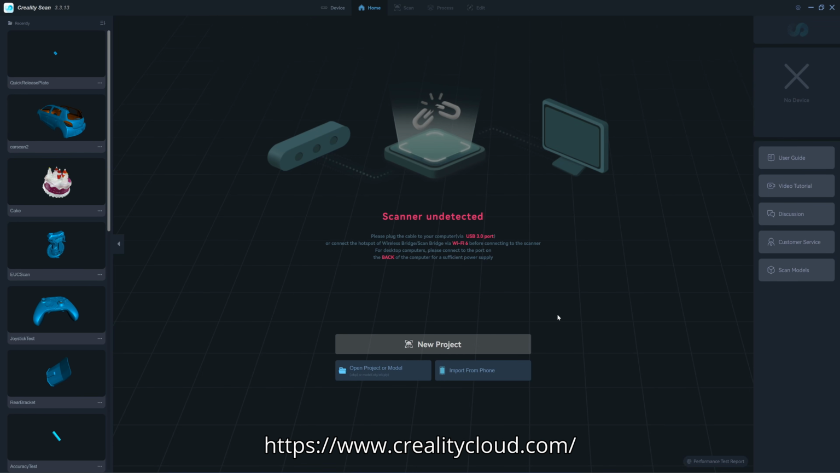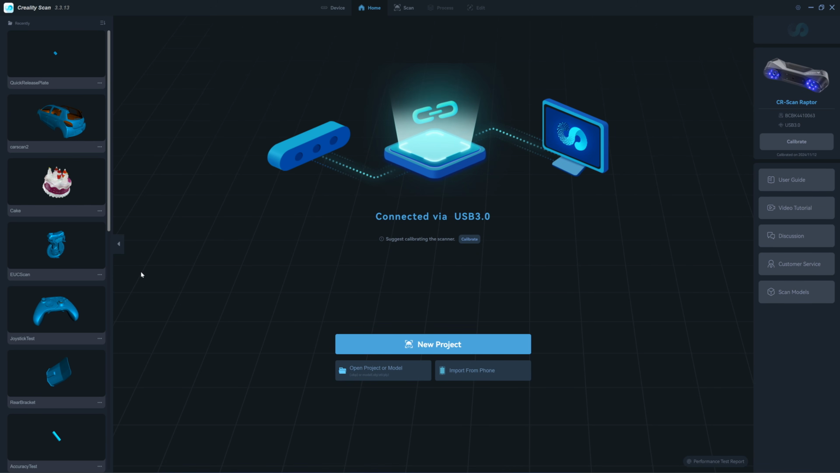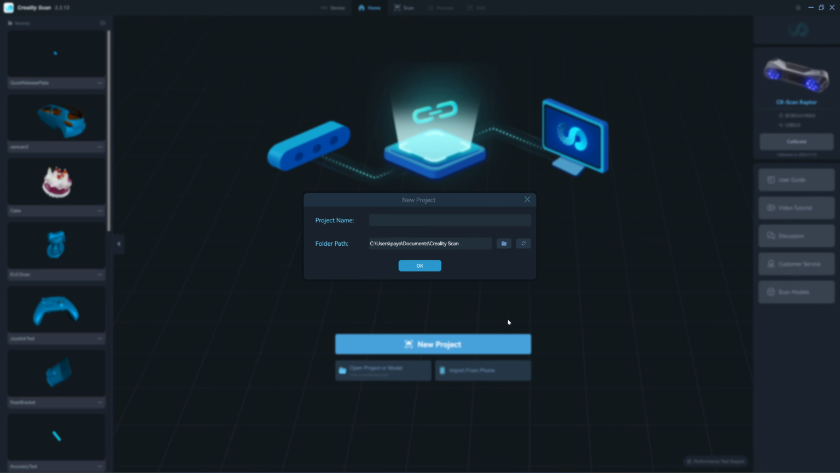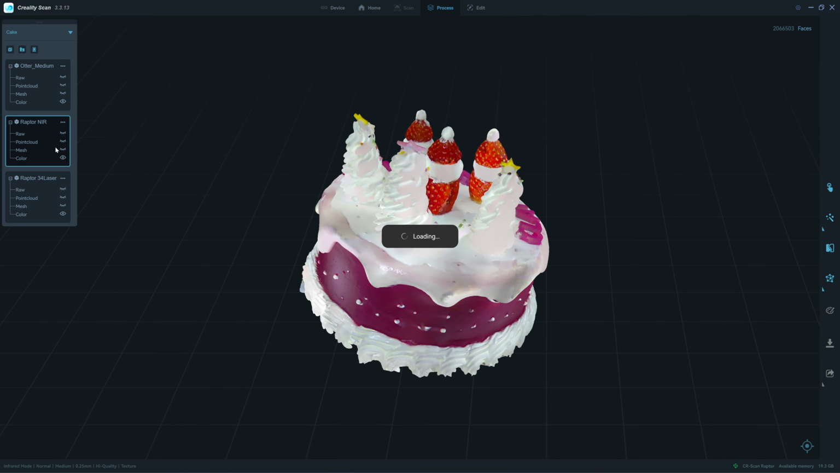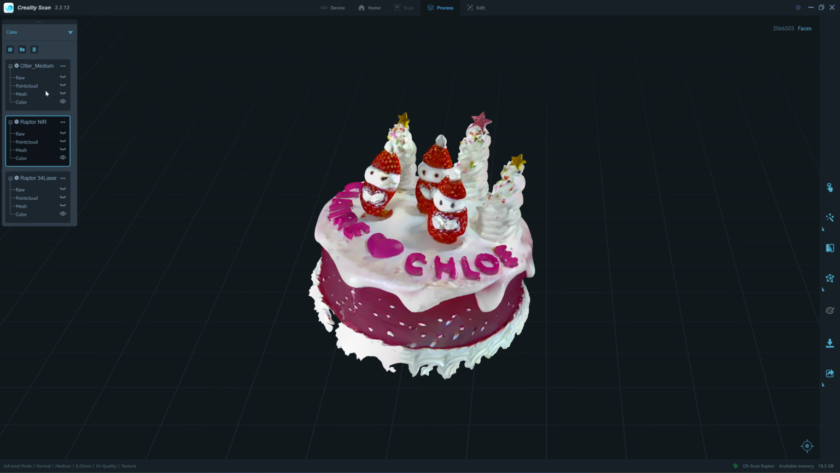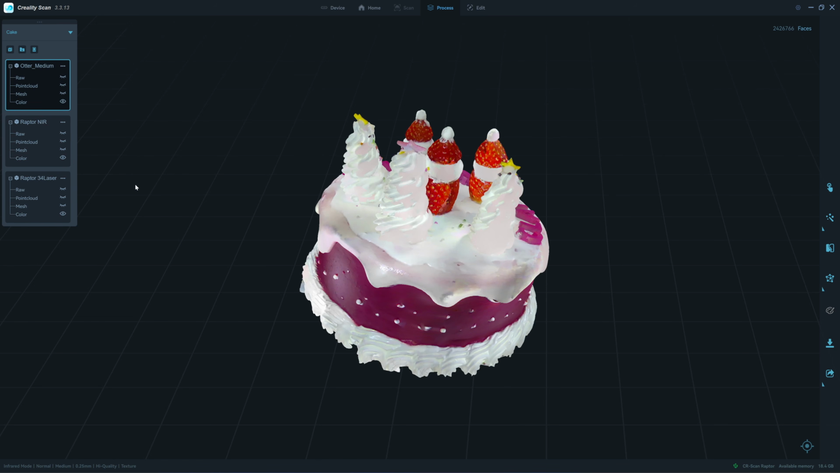Creality Scan that you can download from the website. On the left is the project list of the scans that you have made. When you click on a new project, it will create a folder that contains a scan or multiple scans. You can scan one object with several scans, and then you can merge them together. So each project, for example this one, has 3 scans from different scanners, so you can put each scan into the same project.